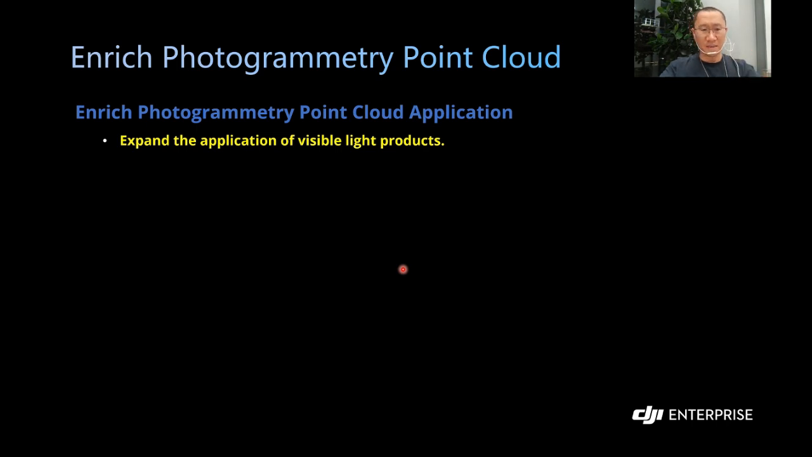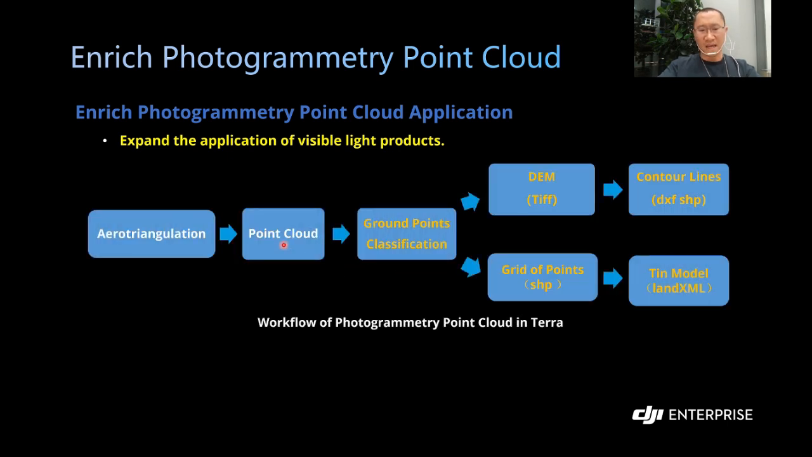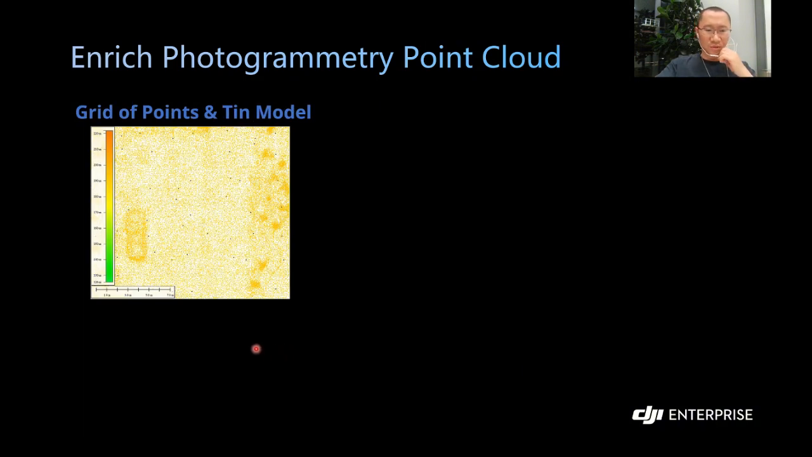And since we have talked about the point cloud, I just want to extend a little bit. Because we all know in the photogrammetry workflow, we can also generate the point cloud. So Terra has now expanded the application of the visible light products. After the point cloud has been generated in the photogrammetry workflow, we can still do the point cloud classification, get the DEM, get the contour line, or we can use the grid points to get the DEM model. And I have attached a real case to give you an idea how it looks.